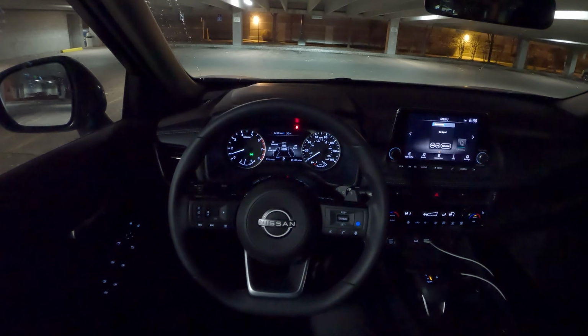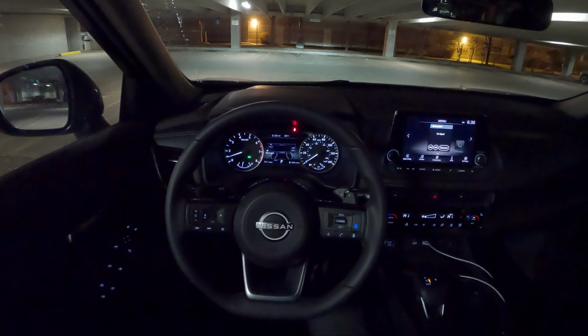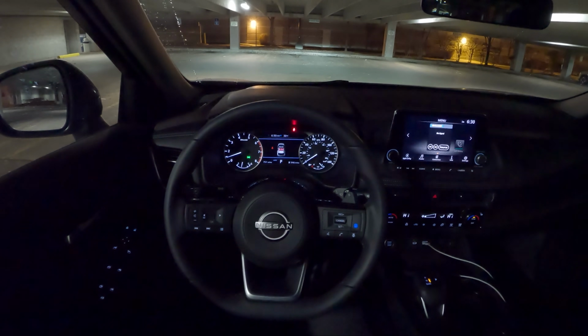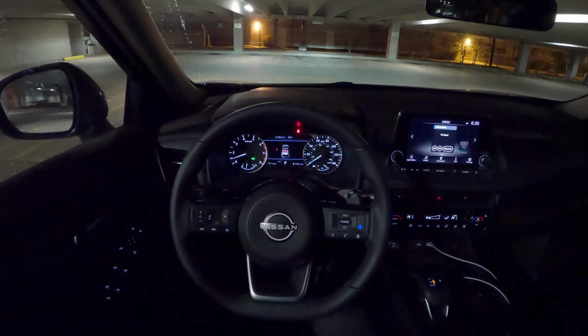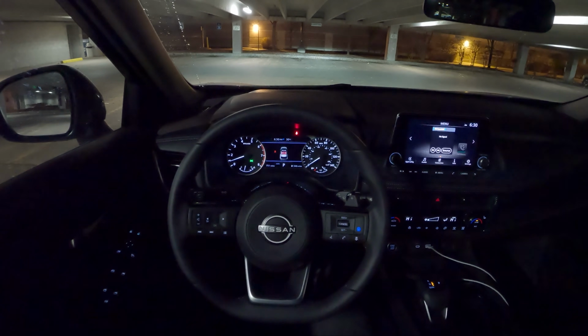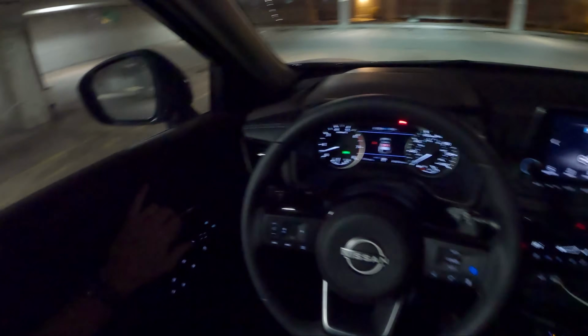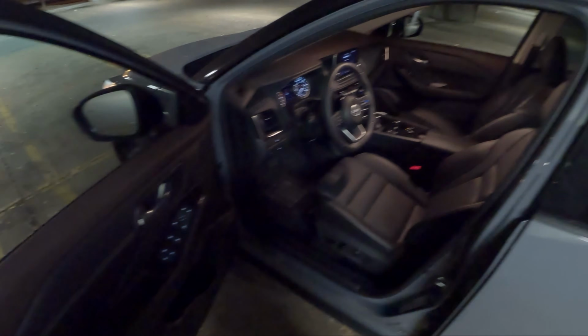Hey guys, tonight we're driving the 2023 Nissan Rogue Midnight Edition. This is the SV all-wheel drive. The front-wheel drive Midnight Edition starts around 34 grand. This is $36,000 including destination. Comes with different 18-inch alloy wheels, blacked out exterior trim, and a two-tone interior.